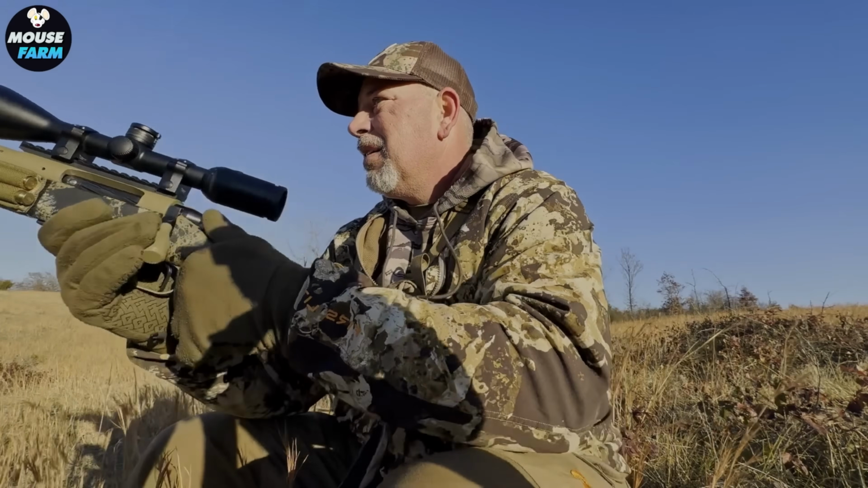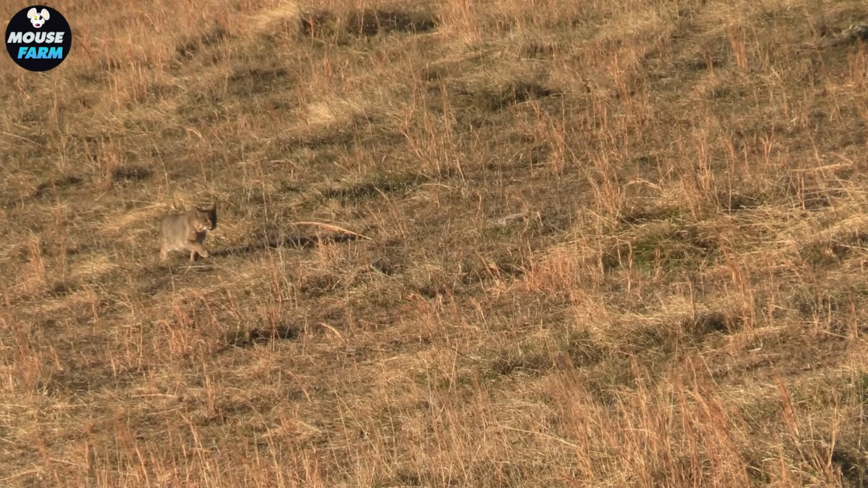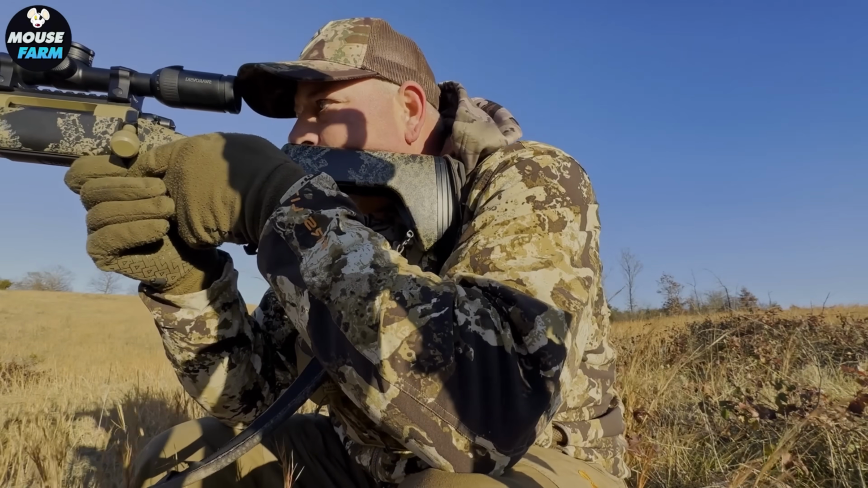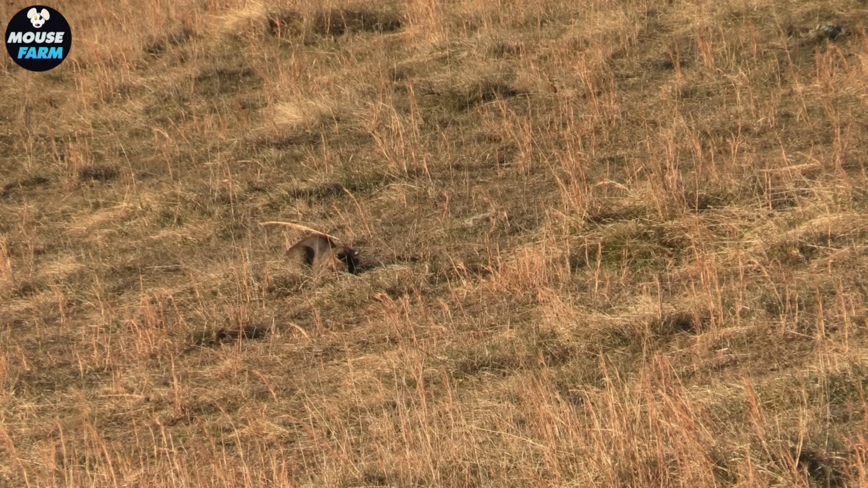Bobcat hunting varies from year to year, so hunters must always keep a close eye on the correct hunting sites in the United States. Overhunting disrupts the balance of invasive species that threaten local ecosystems.